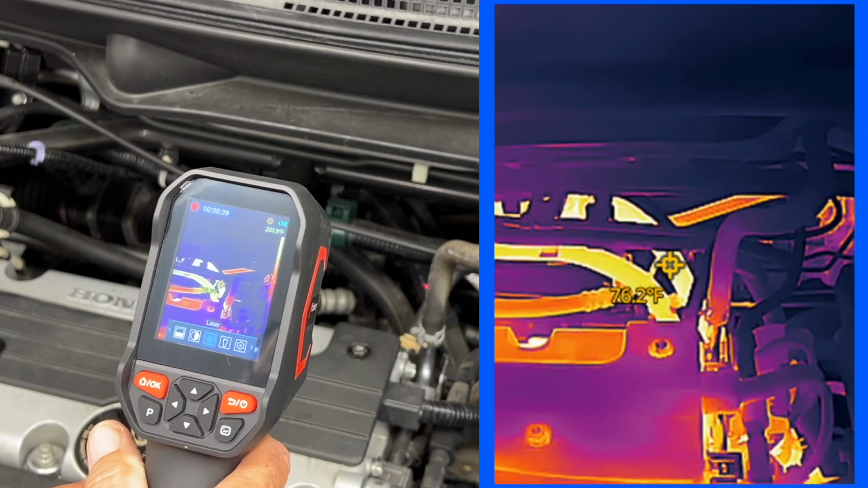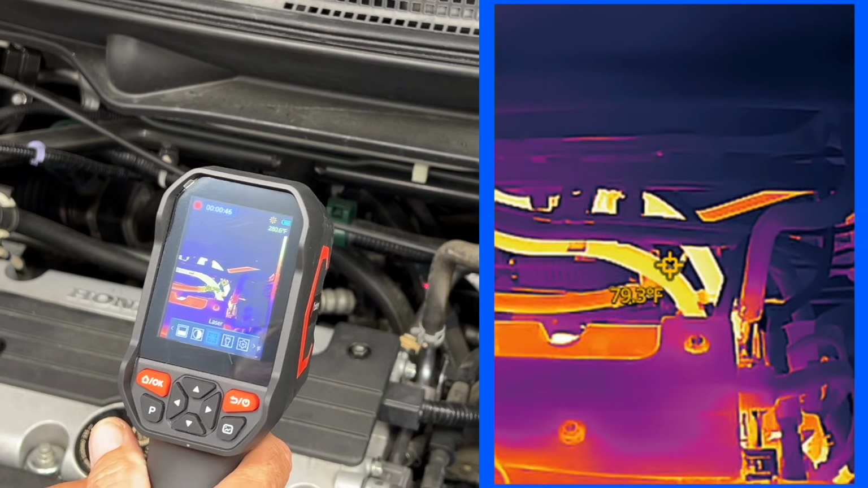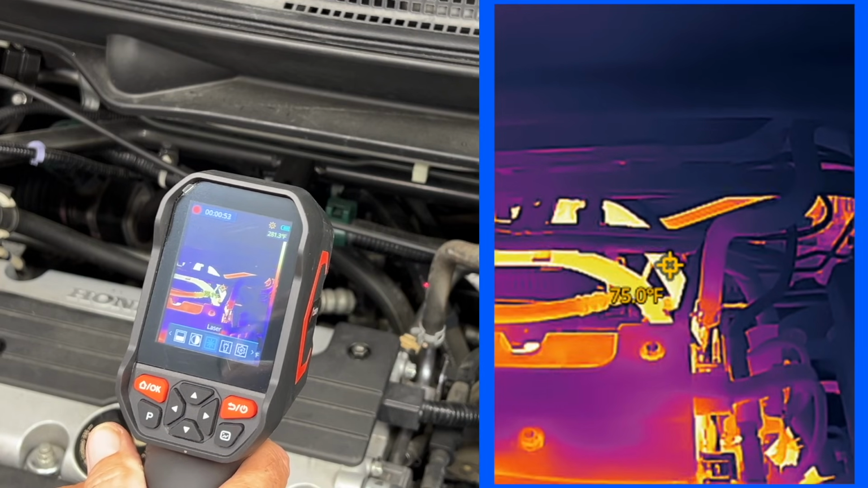So that tells me my heater core is working. The hot coolant is going in one end. It's cooling down. And it's coming out right about 4 degrees, 5 degrees cooler. Easy way to check your heater core.